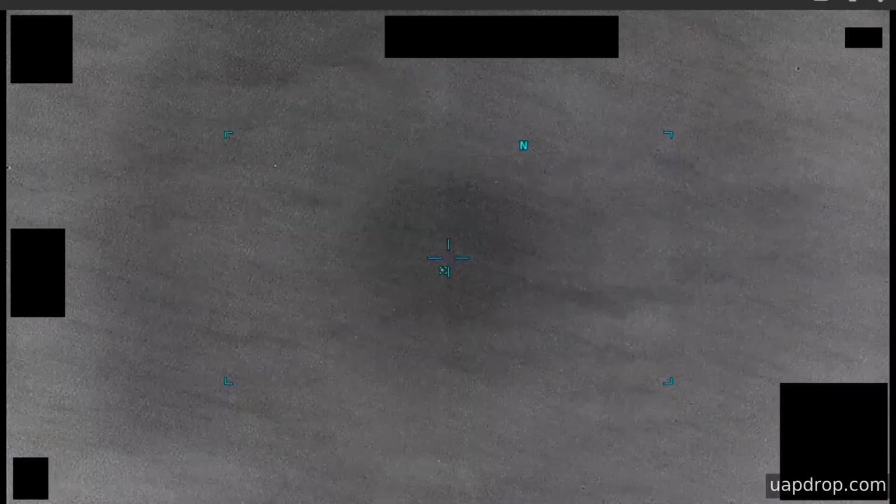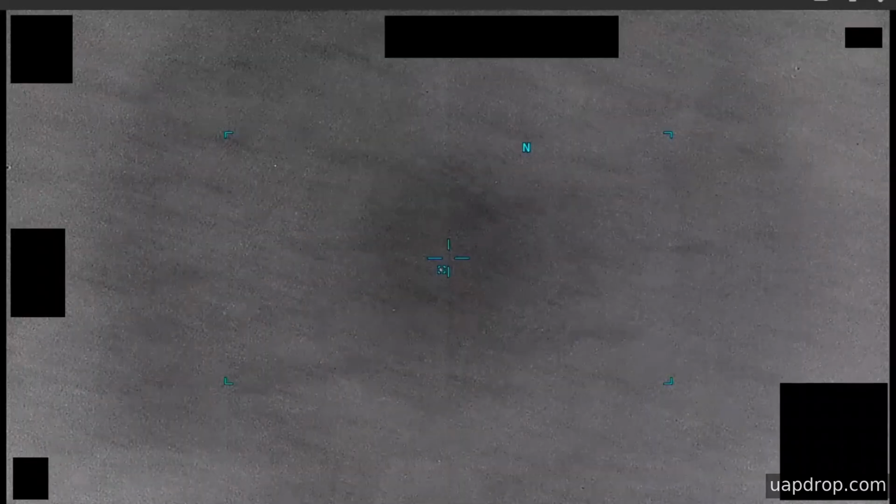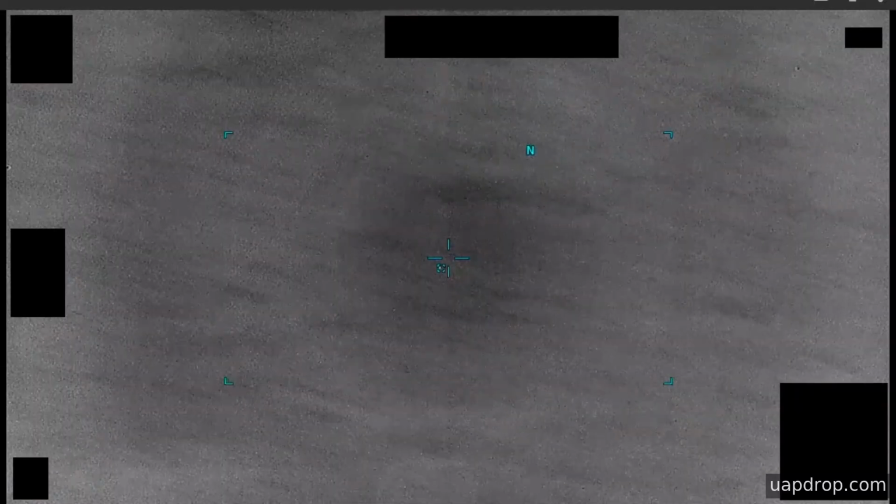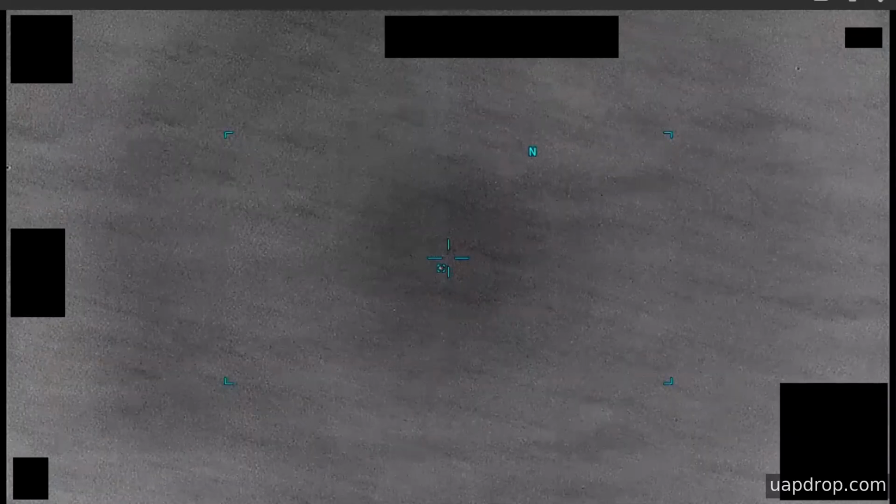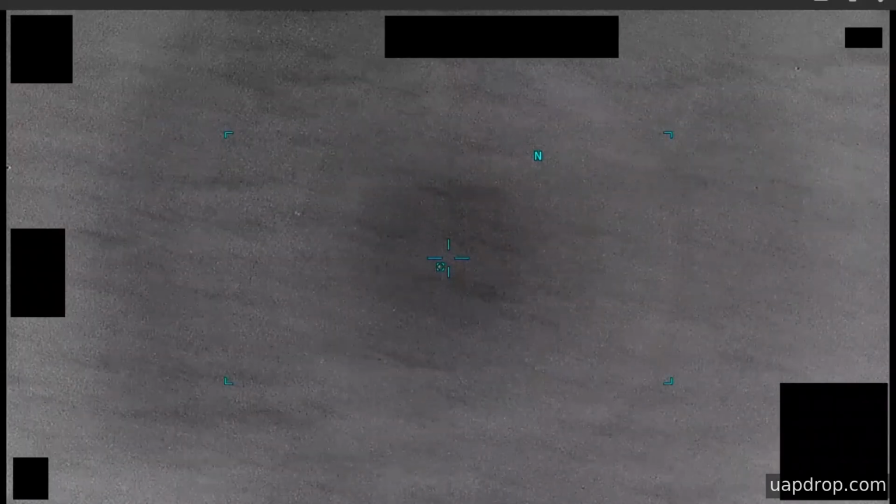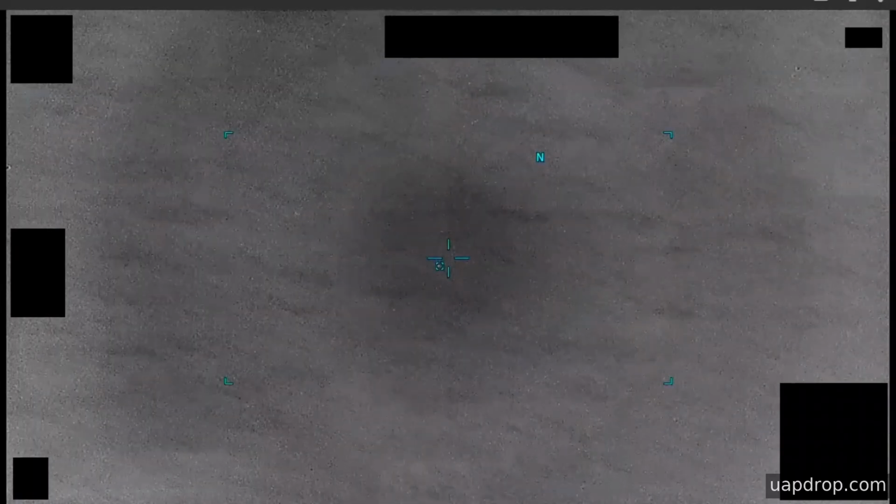Following loss of lock, the sensor cycles through different zoom levels and contrast thresholds as the crew attempts to regain a clear signature. The incident occurred off the coast of Greece in October 2023, and the full clip runs just under 3 minutes. Analysts noted the contact behaved in ways that challenge straightforward explanations for conventional aircraft or marine traffic, principally the abrupt 90-degree turns reported and the intermittent loss of thermal contrast.